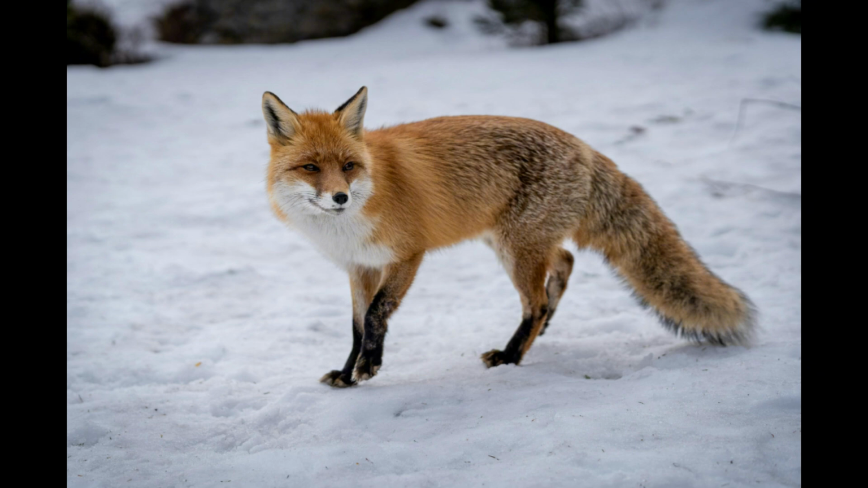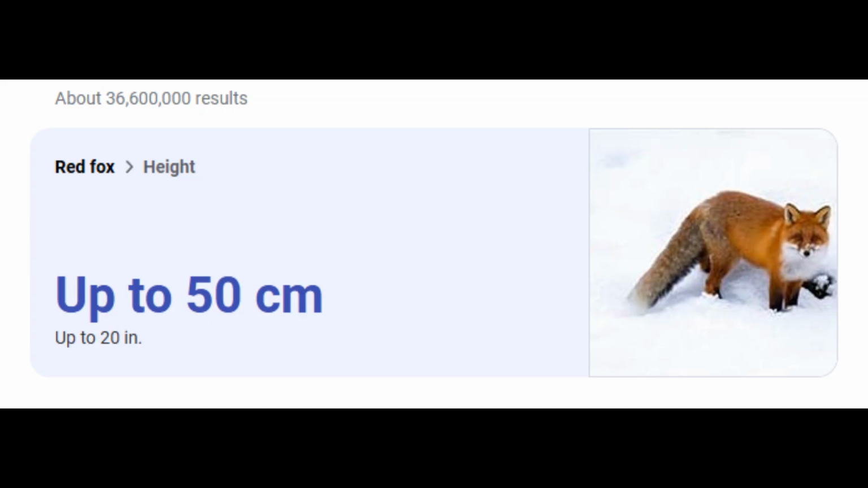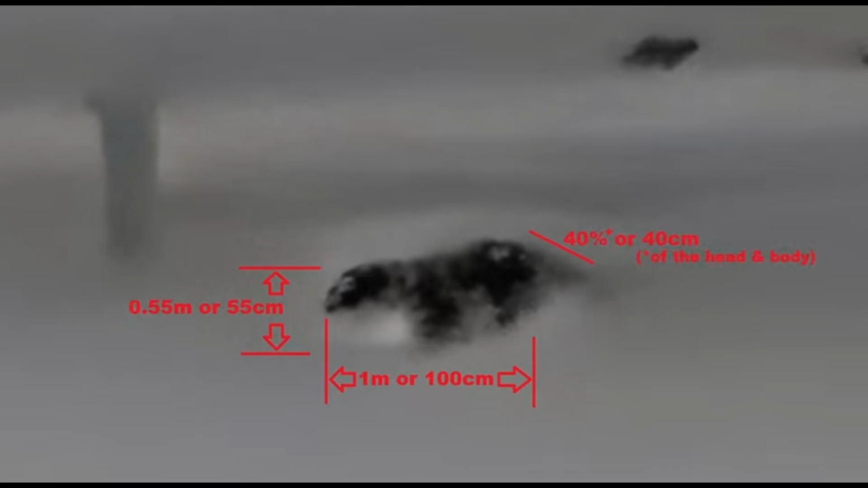These proportions could also match up with a red fox, but a quick Google search tells you that a large red fox measures up to 50 centimeters at the shoulder, which is a large red fox. So if this estimate is correct and this is a fox in the video, this is a very big fox we're dealing with here. He also takes out his dog into the area to show that for scale, which I thought was very interesting. But really, it's just too hard to tell exactly what this is in the video here. It's just too blurry, and it's on a thermal camera, which always makes it harder. It's really just a silhouette we're looking at.